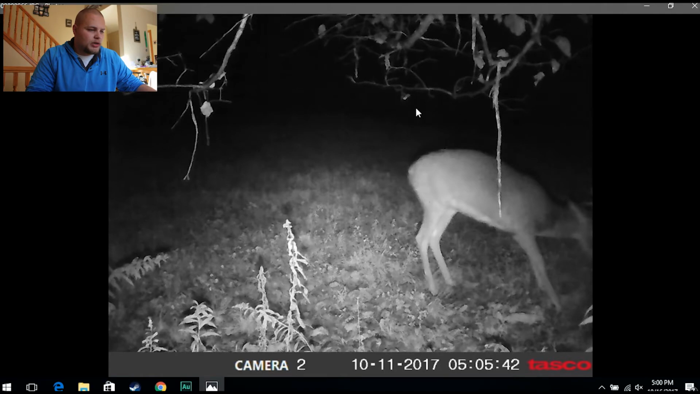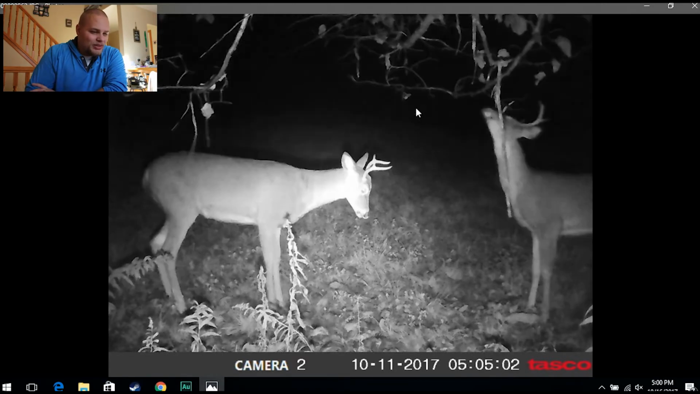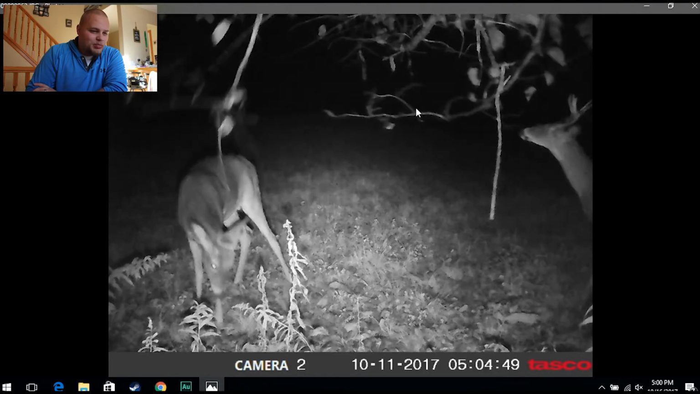That's a little spike buck running around back there. Oh, there we go. Wish I had it set to video. This is real cool. Two little guys just sparring away.